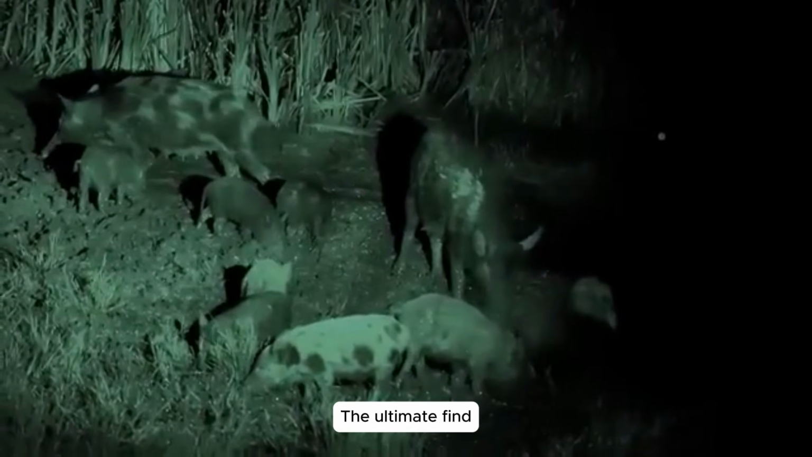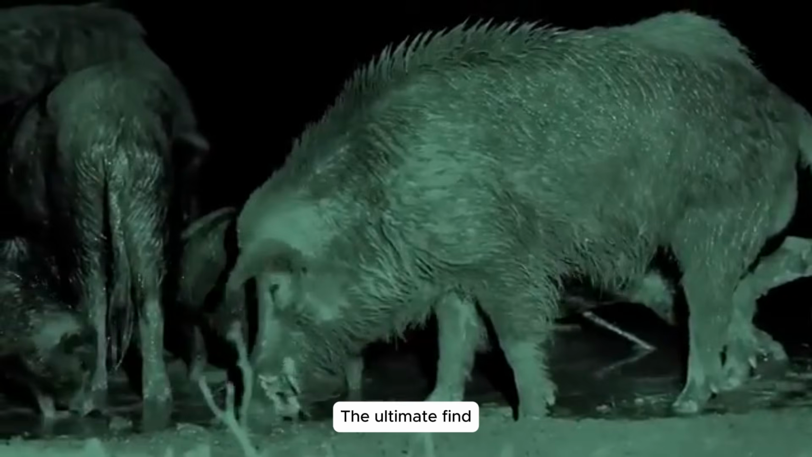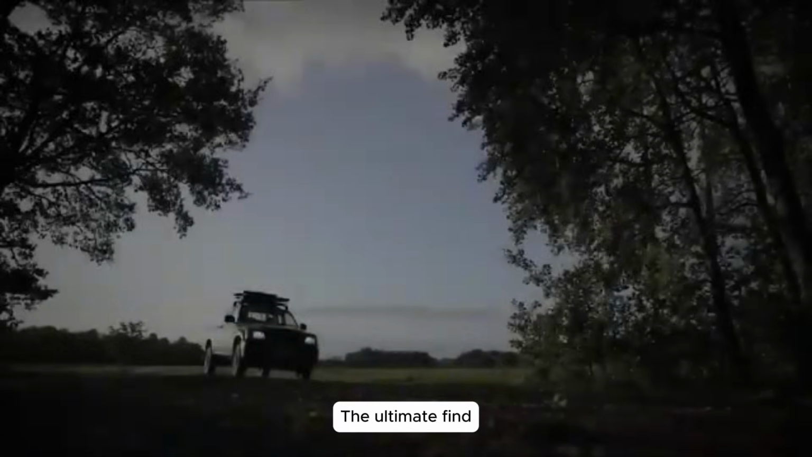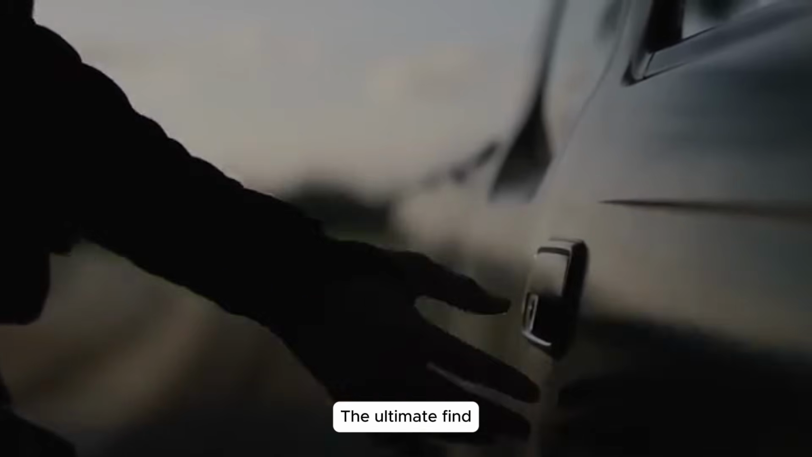Personal motivation for the hunt. Wild boars have ravaged our family's vibrant fields, turning months of toil into desolate wastelands overnight. This devastation isn't ours alone. The entire village reels from ruined harvests, crippled by these cunning, aggressive invaders.